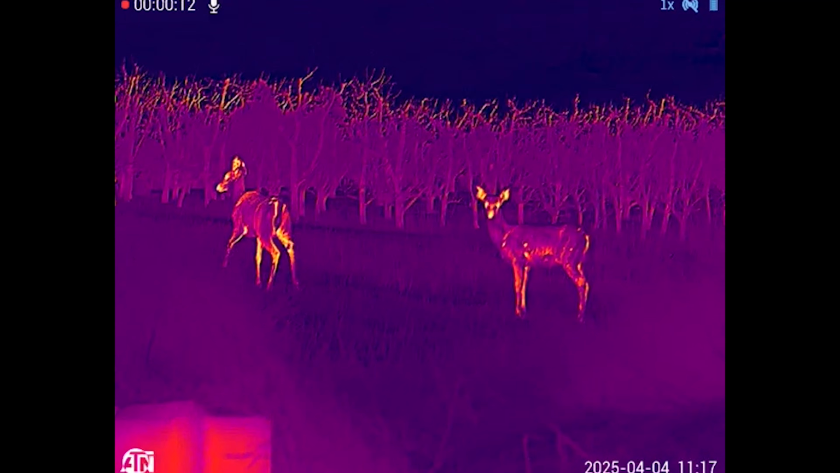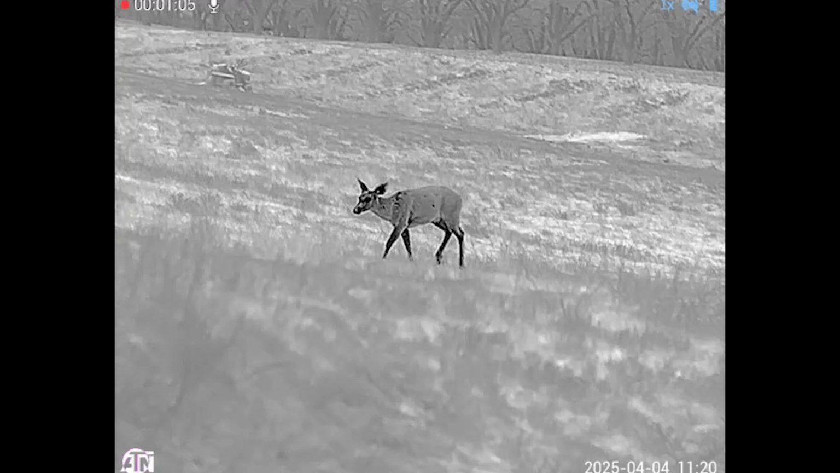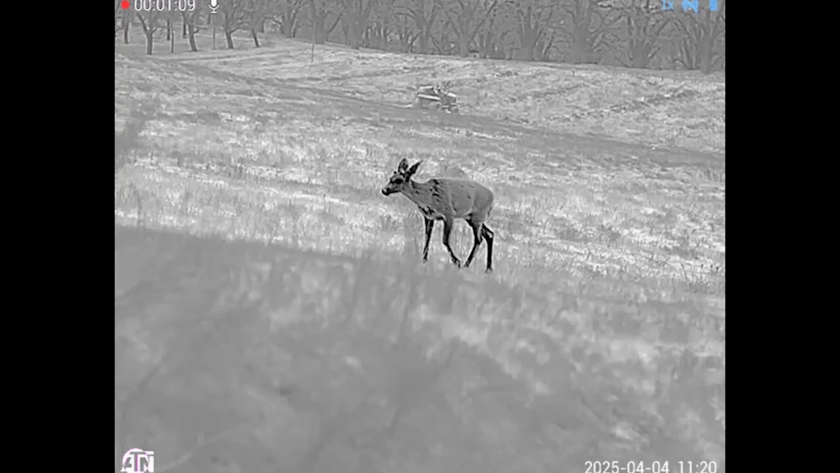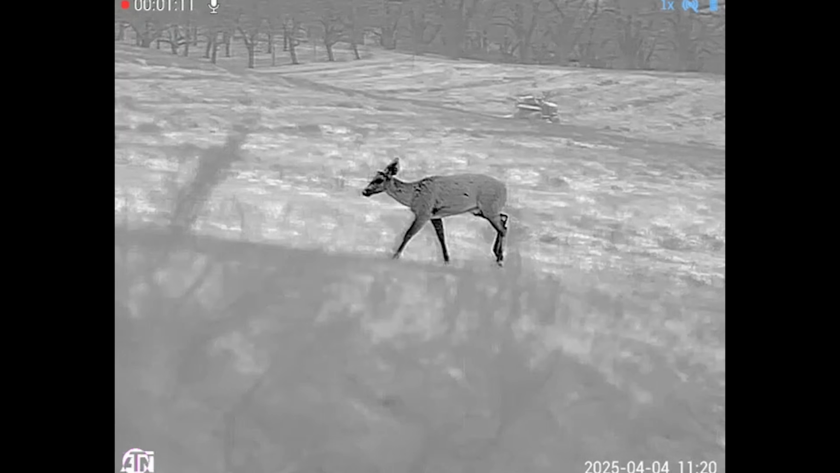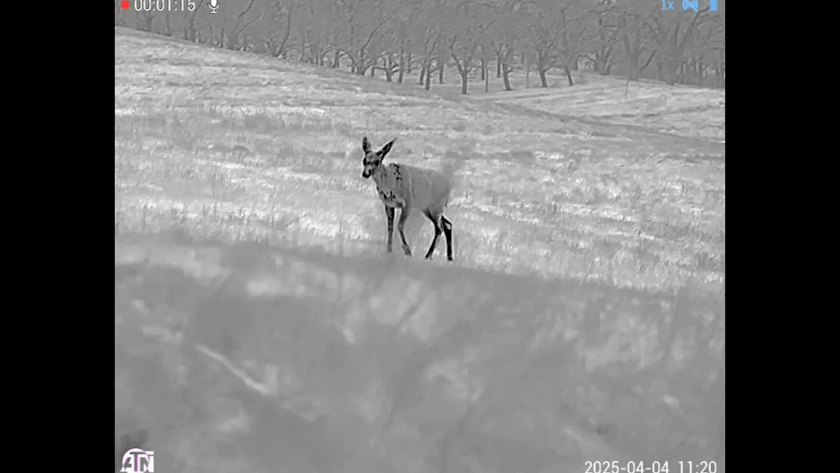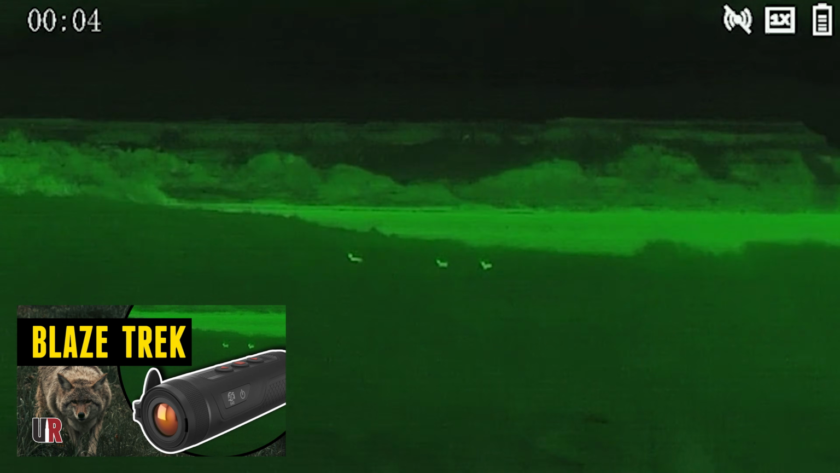But then I also went outside and got some footage of the deer in the orchard. And that was just a great opportunity to see some wildlife up a little bit closer, where I could take my time cycling through the color modes and looking at kind of what was going to work and what wasn't going to work. And I'll say the Blaze Hunter definitely has a step up in image quality compared to Blaze Track.